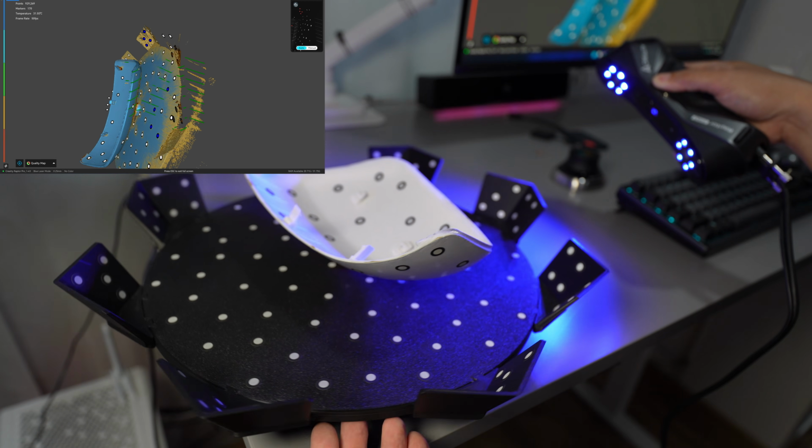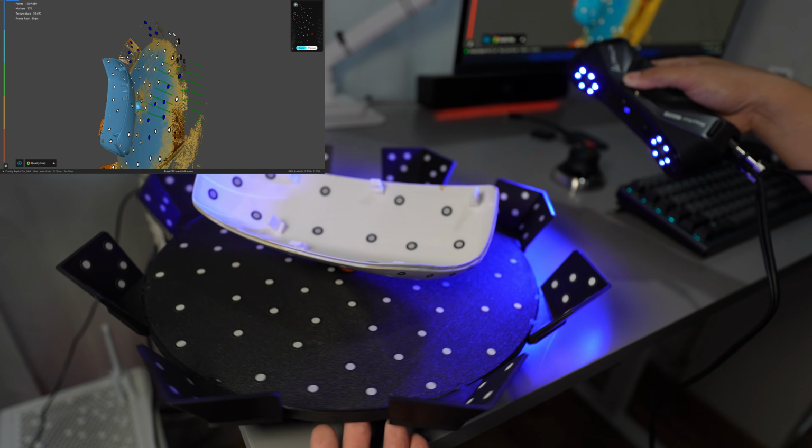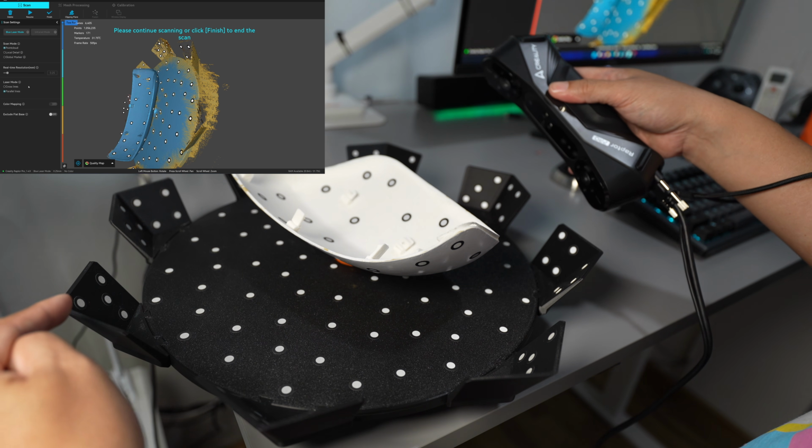It looks like the Raptor can capture quite a lot of the sidewalls because it can see the markers on the edge of the turntable.